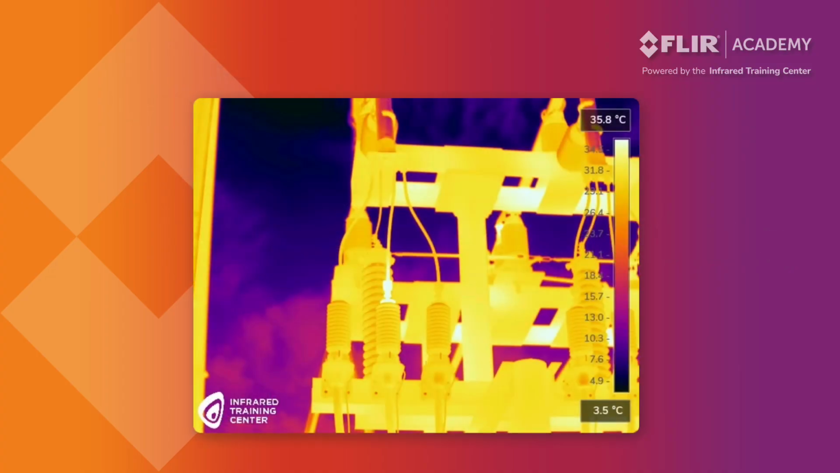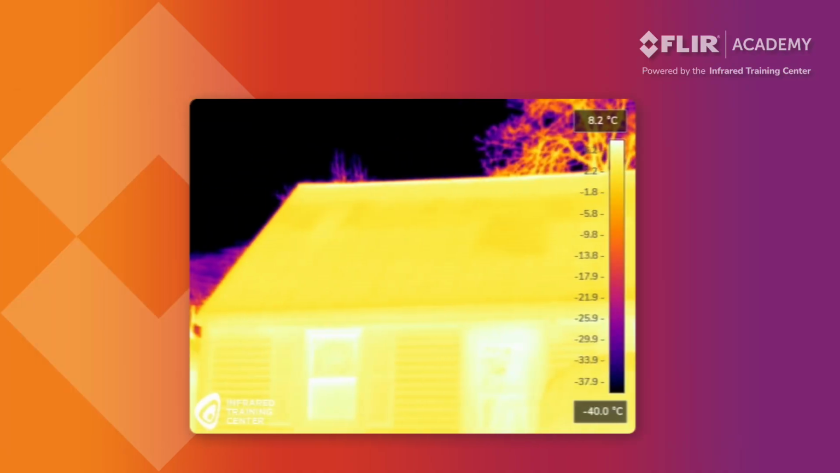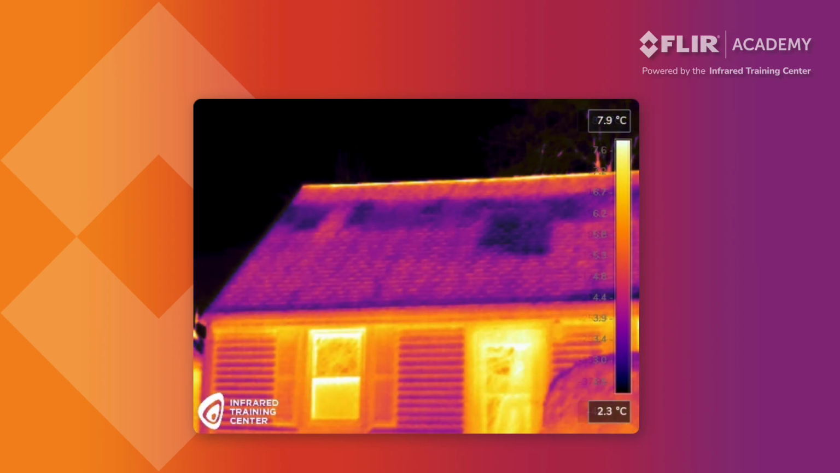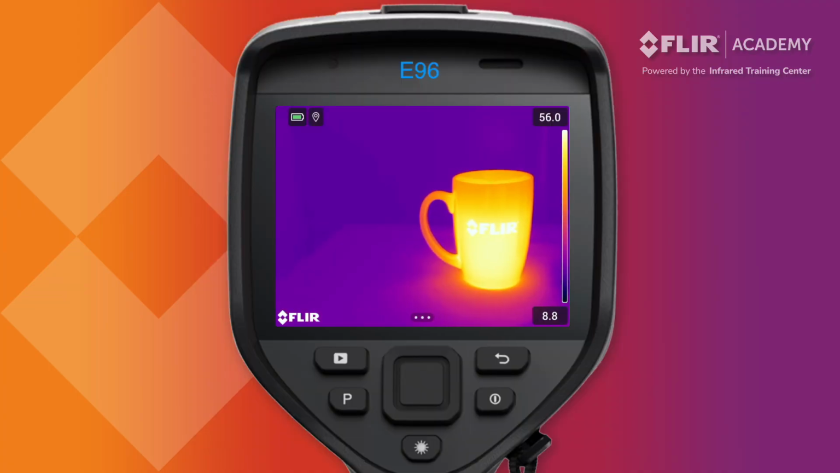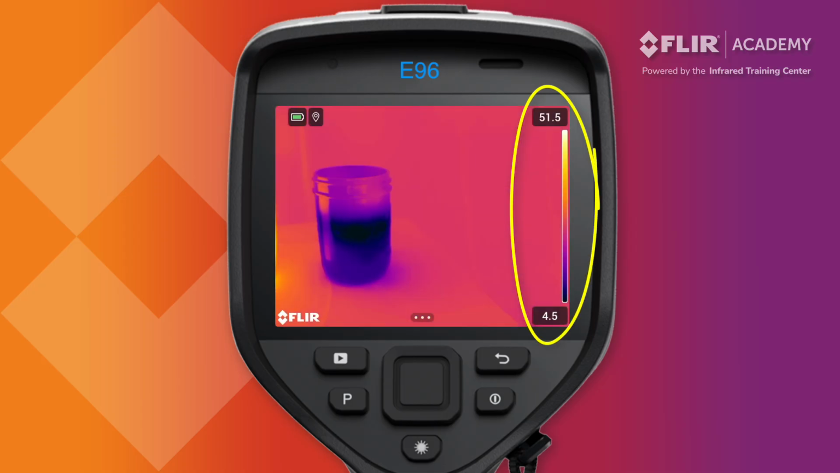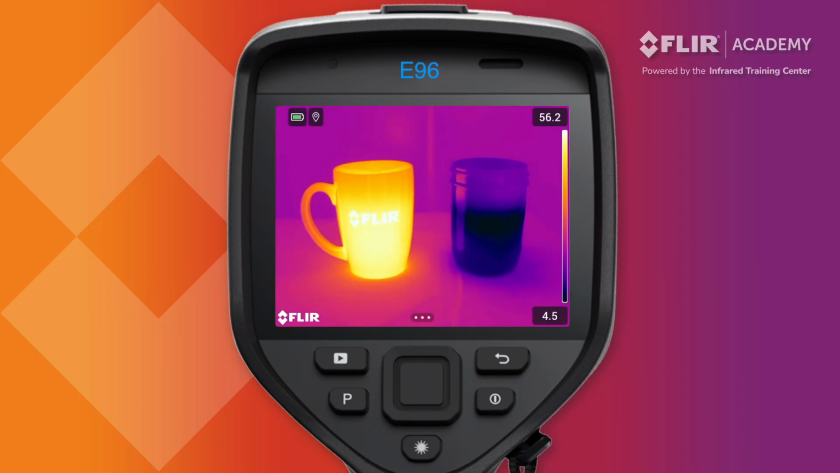Thermal tuning is the process of changing the temperature scale in the camera. This is what we call adjusting span and level. Modifying the scale changes the brightness and contrast of the thermal image, helping operators better identify thermal anomalies on the target. The camera is typically set to automatic adjustment mode by default. This automatically changes the temperature scale based on the hottest and coldest objects in the field of view. There may be times, however, when manual adjustment is required. This is especially true when there are extraneous hot and cold targets in the frame.